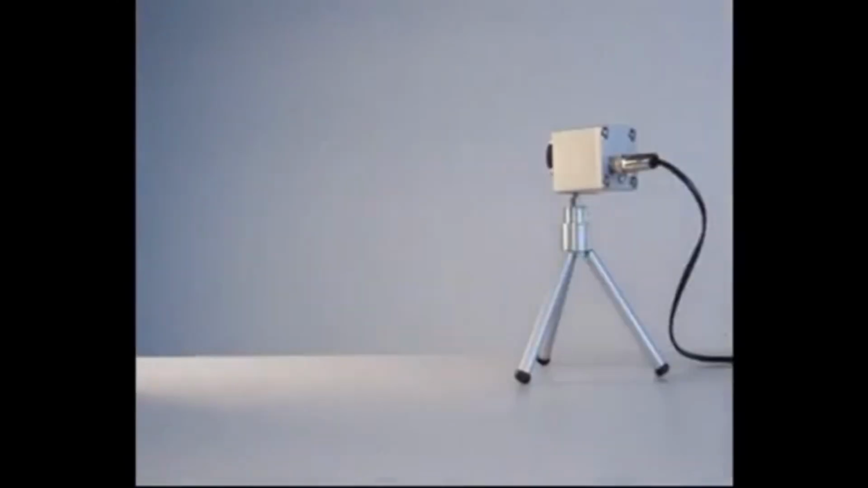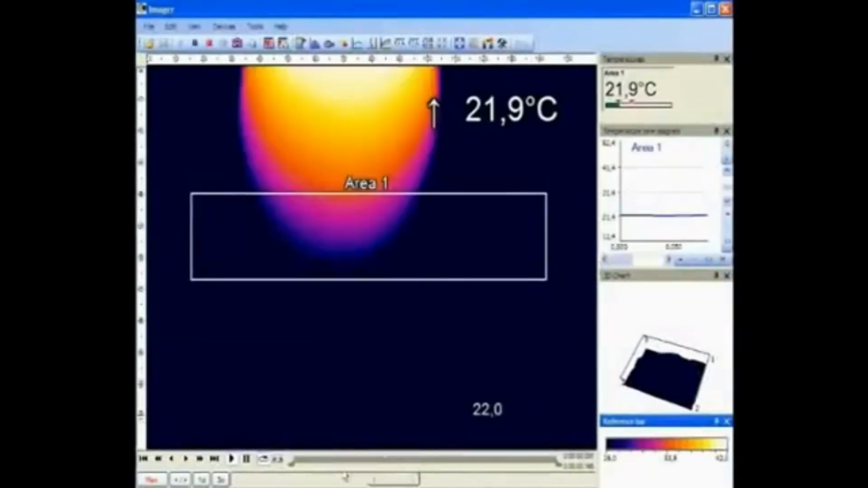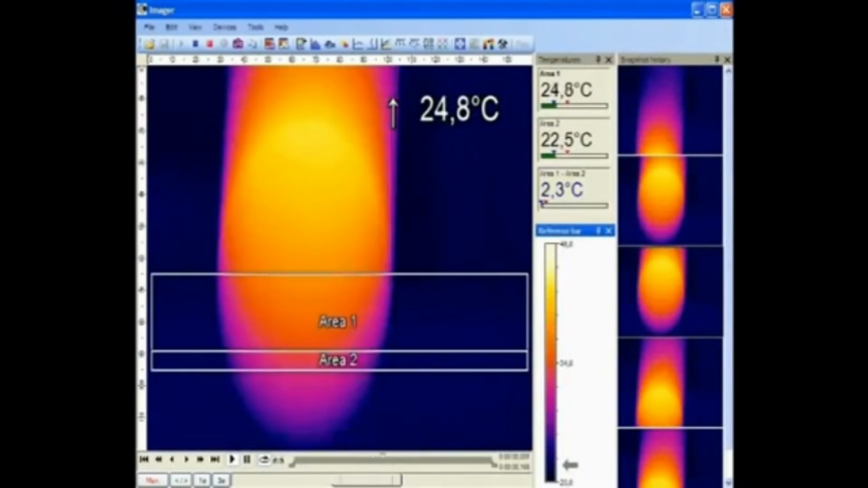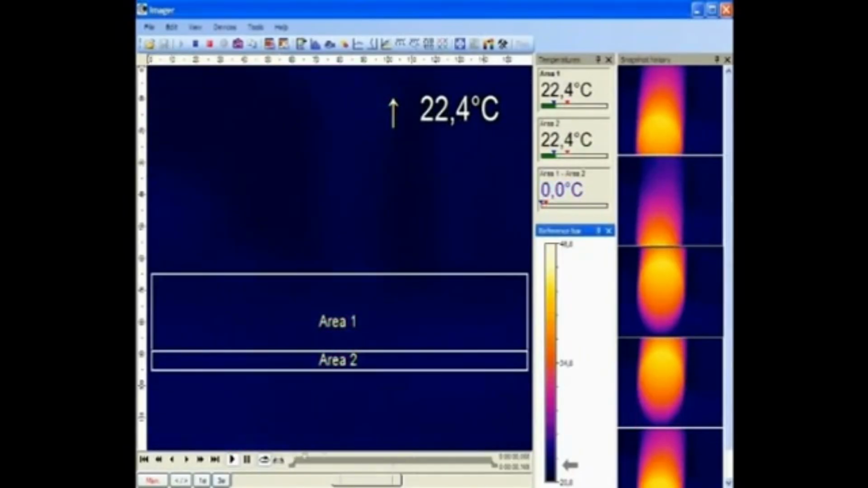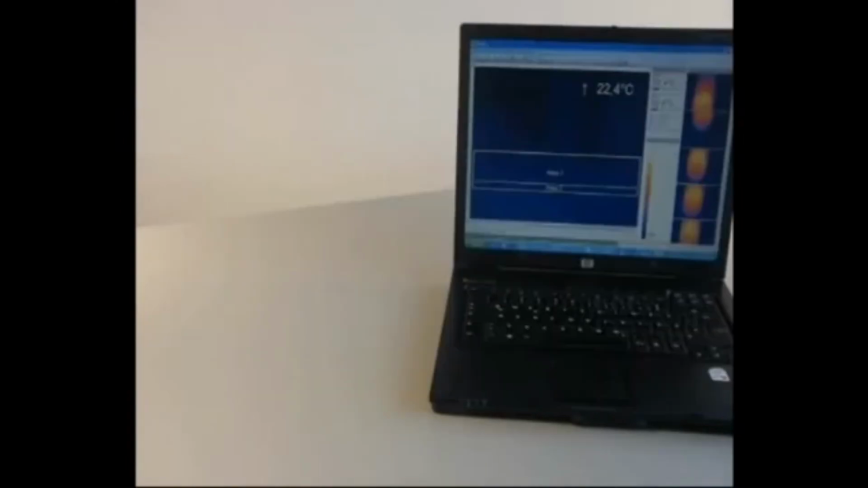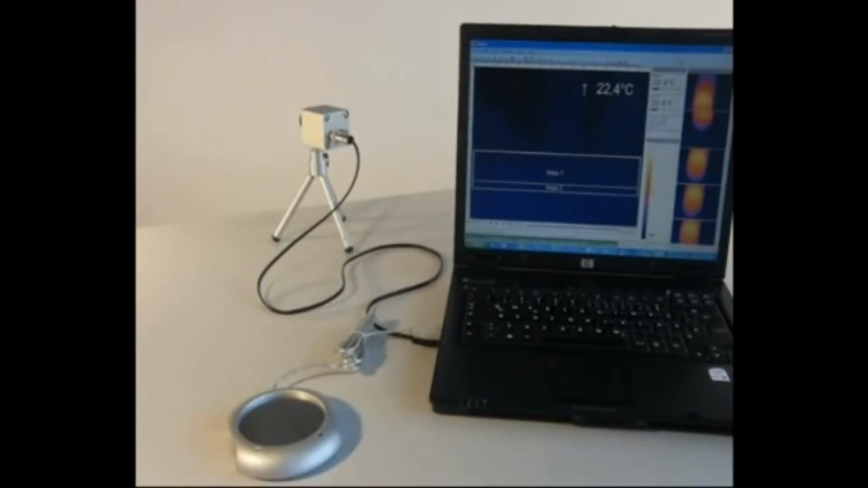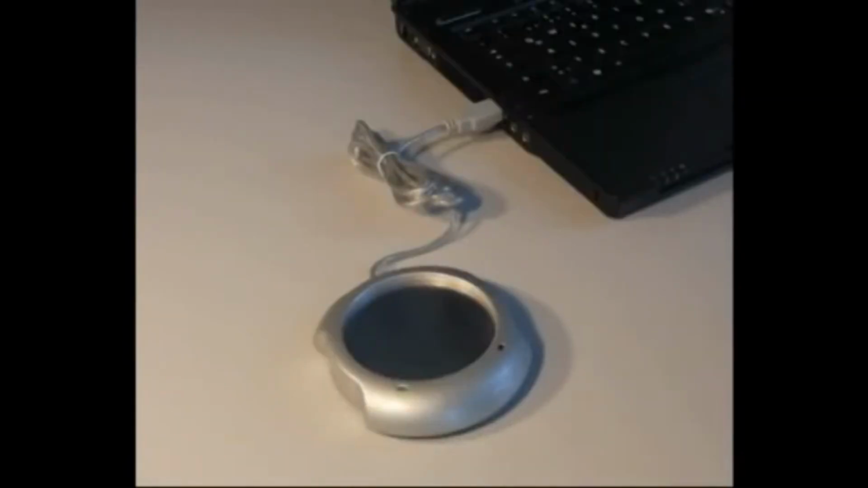120 frames per second, the process imager PI is able to detect fast-moving objects. Such events can be recorded as a radiometric infrared video or as automatically triggered snapshots. To demonstrate it, you only need a laptop, the PI camera, an USB cup warmer, and as a measurement object, the lens protection cap from the PI.